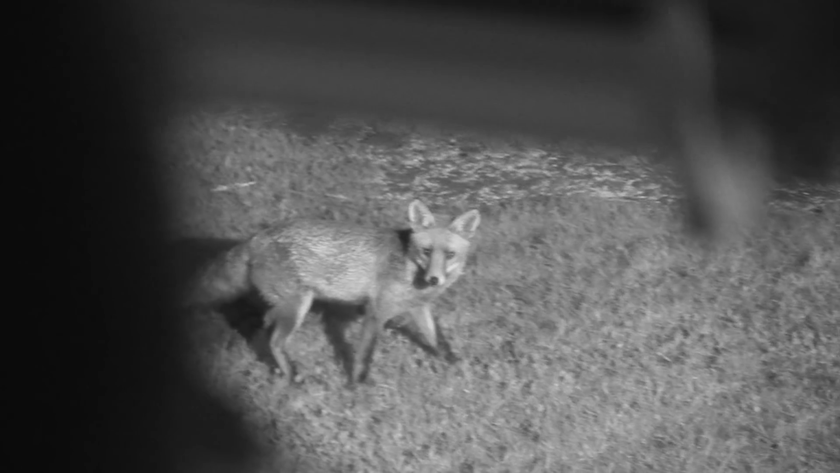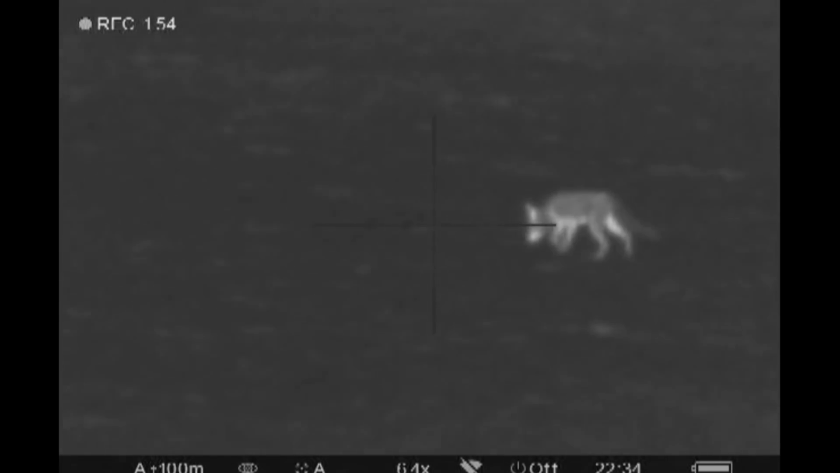We've filmed Roy staking out foxes at home before. The best angle is from a first-floor office window. This fox kept a tight schedule, arriving bang on time. The first night we had 2, and they actually dug up the body of the muntjac that we'd put in the dung pile and pulled it out into the paddock. And it was on the second night, a third one came in to the muntjac carcass and started feeding on it, and we got that one.